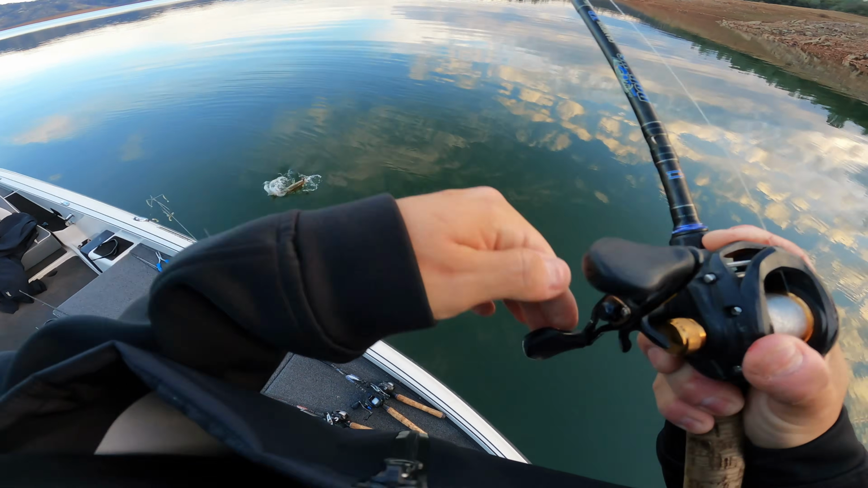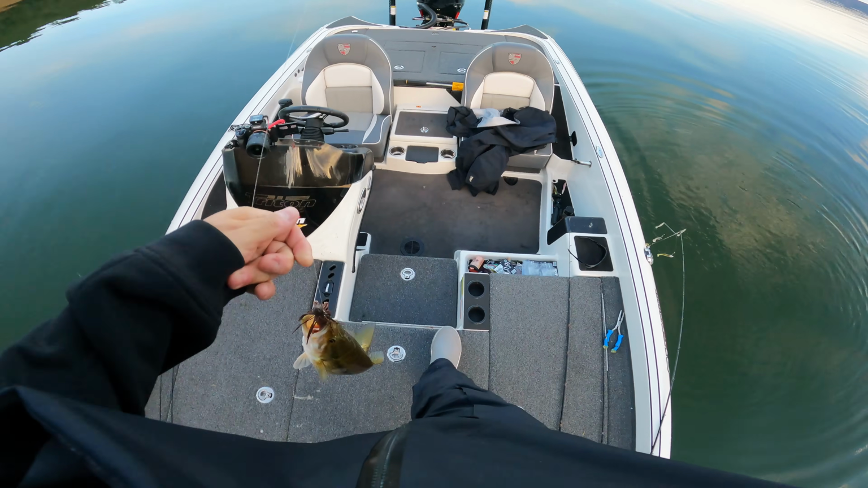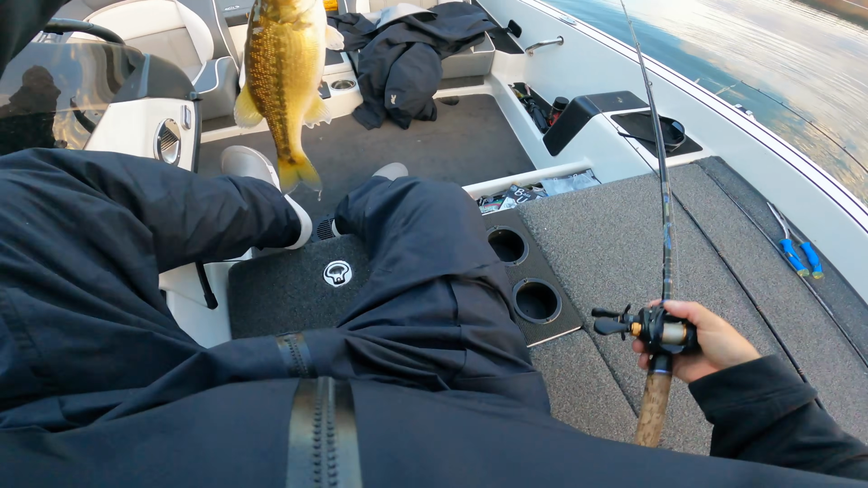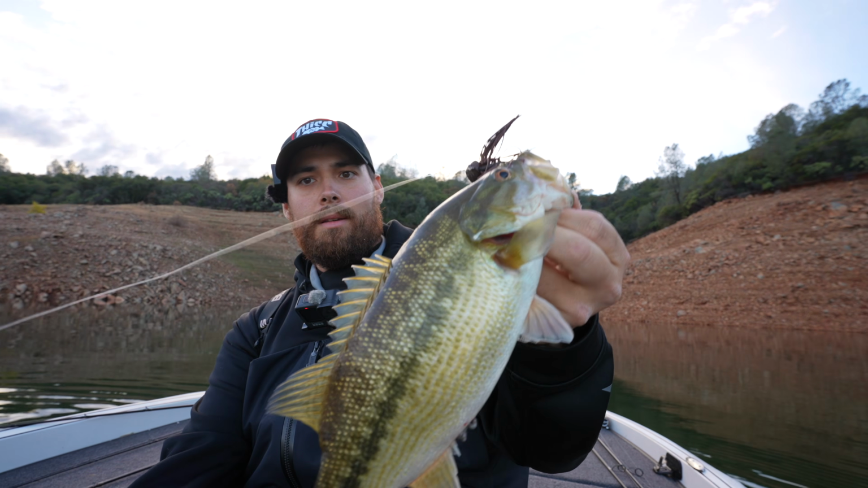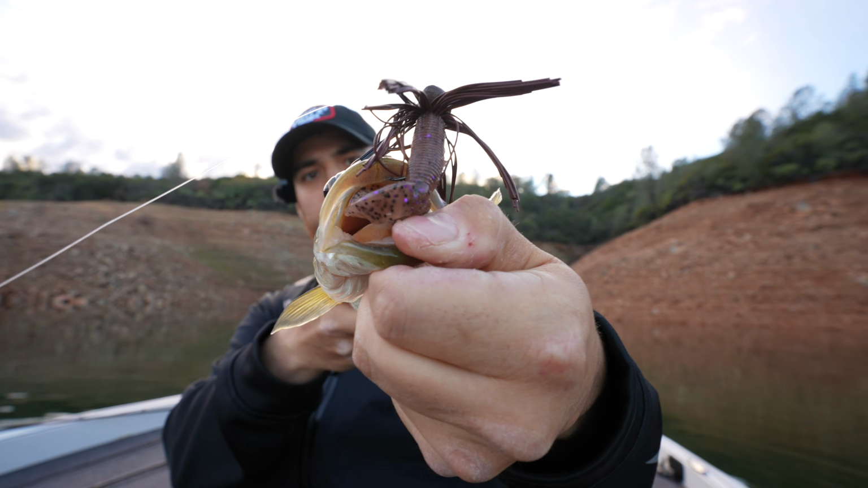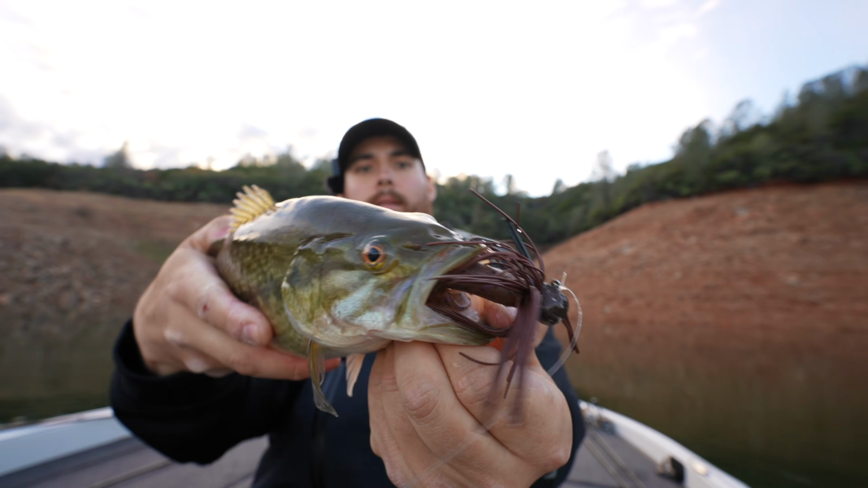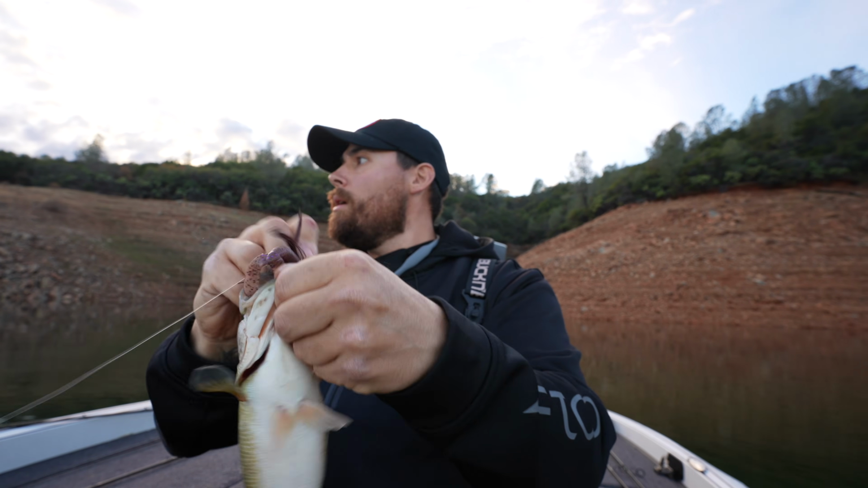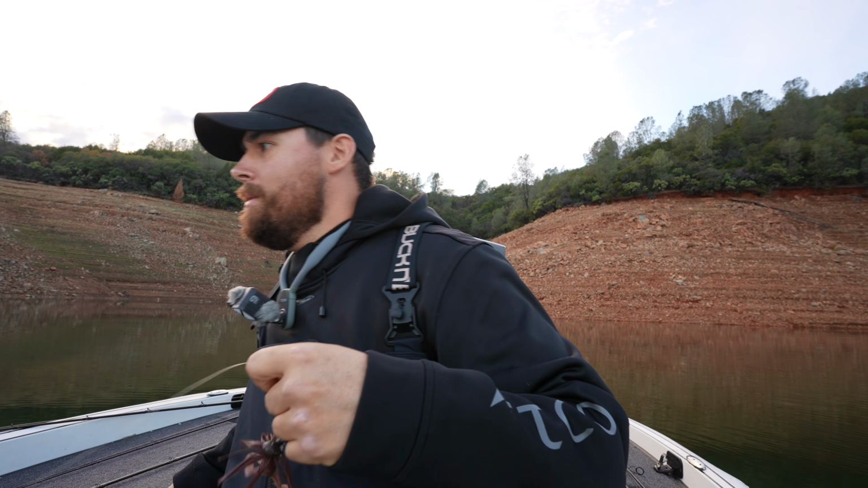Water is a little cloudy in here, so I had a feeling maybe some of these fish are up a little shallower. That's how you want them to eat it. Right there. Ate that jig. Right in the roof of the mouth too. That's what you want right there. Just dragging this little 1/2 ounce football down these little ledges and just thunk, slack. You set on those. You don't wait. Thunk. So what is that? 3, 4 fish so far.